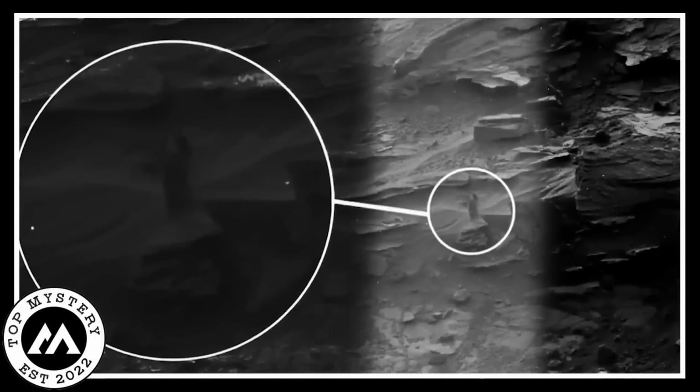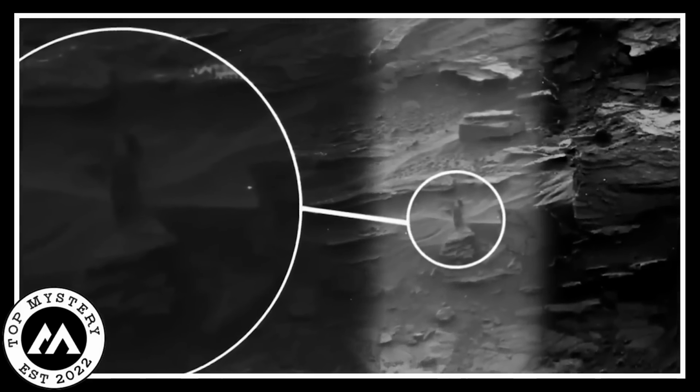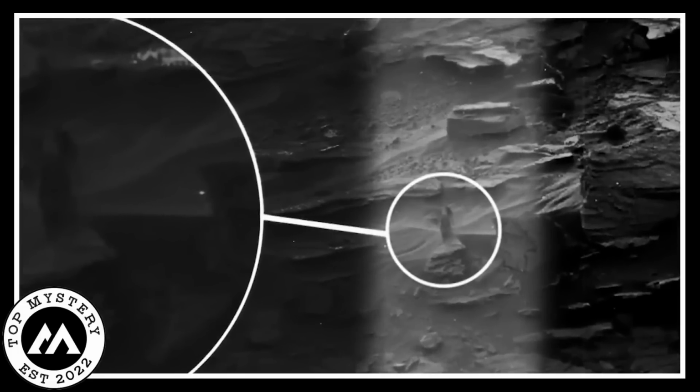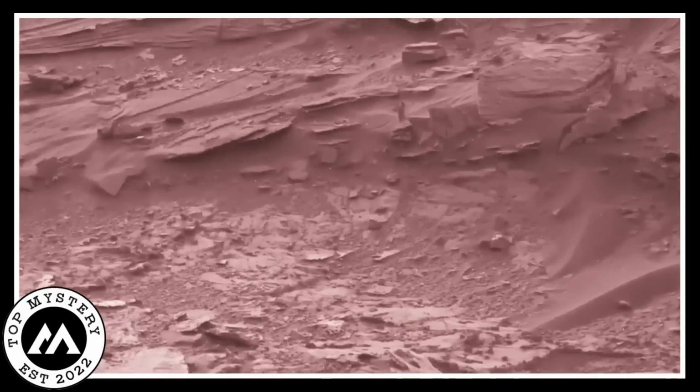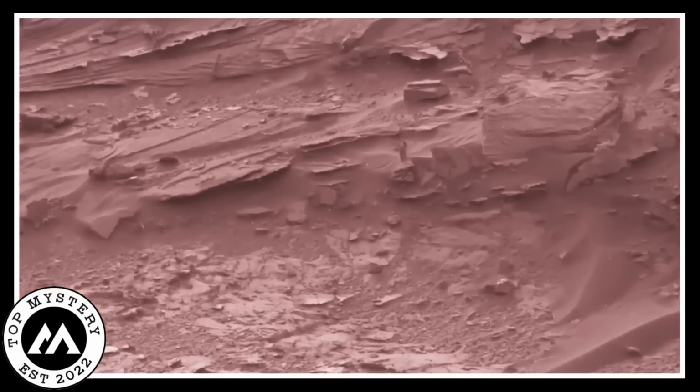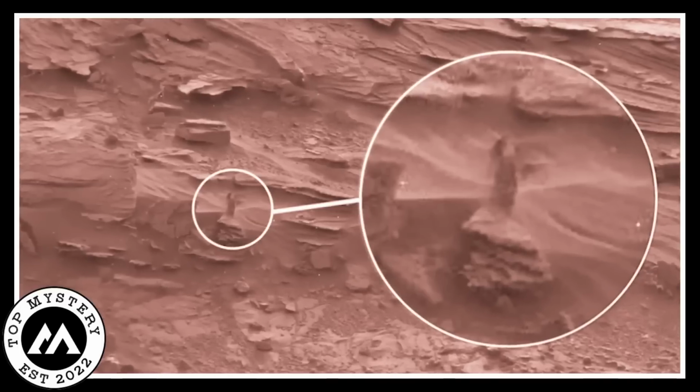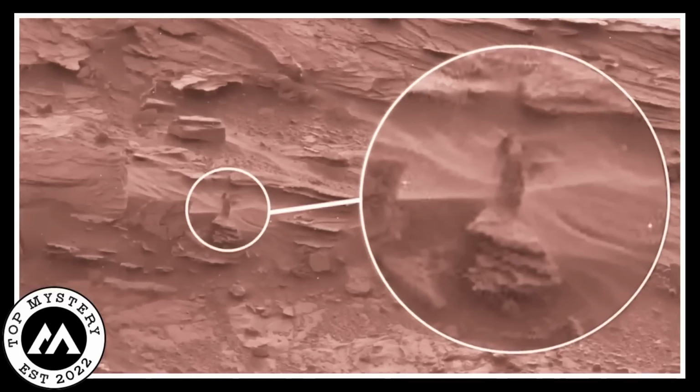Quickly, they tried to take pictures with their cameras. This ghostly lady seemed to be floating above the red Martian surface, and it made no sense. The scientists, who were doubtful at first, could not believe they were seeing something supernatural on Mars. It was like a weird and comforting meeting in the lonely space of the red planet.